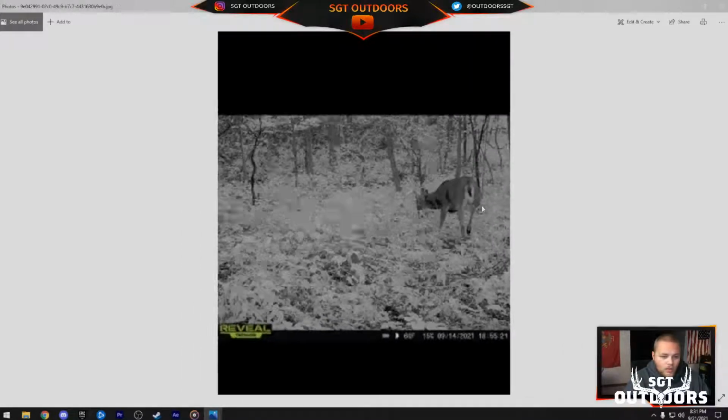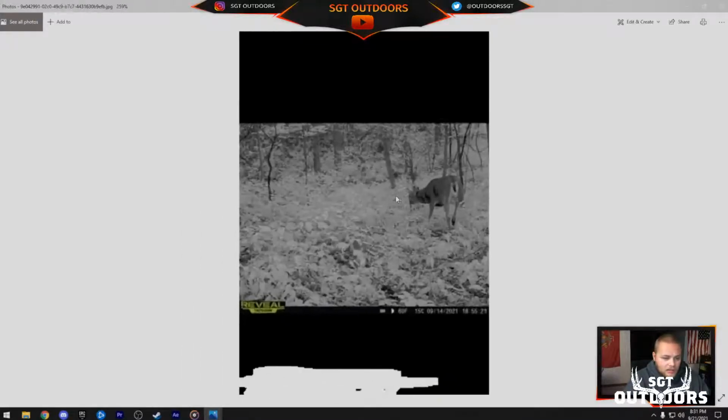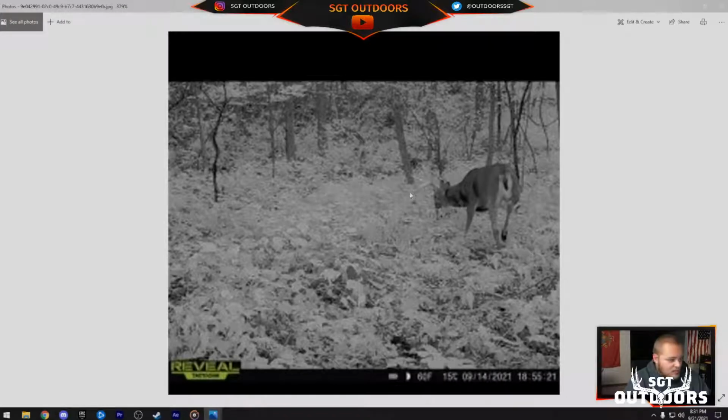That is 1 big buck. You can see his antlers coming way out. And like I said, if you want to share anything with Sgt Outdoors, you want to see anything shared here with the community, go ahead and send it to SgtOutdoors@gmail.com. I put it in the description as well. Hopefully it showed up. I saved it.